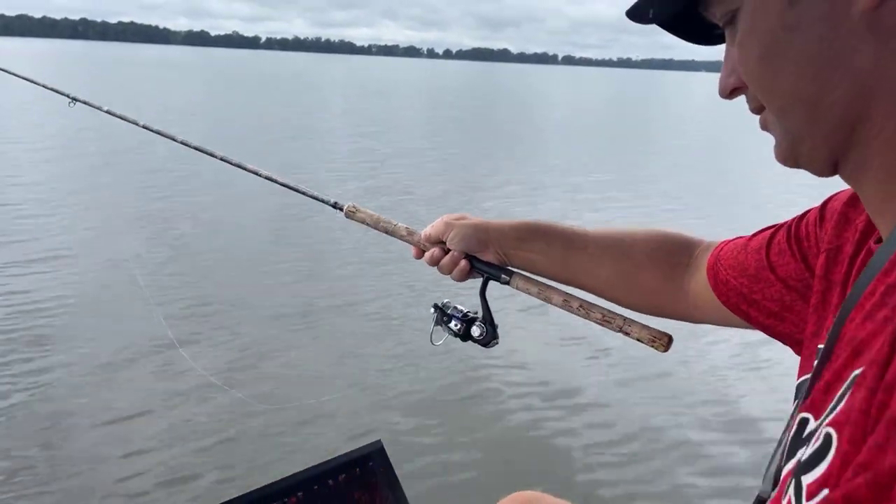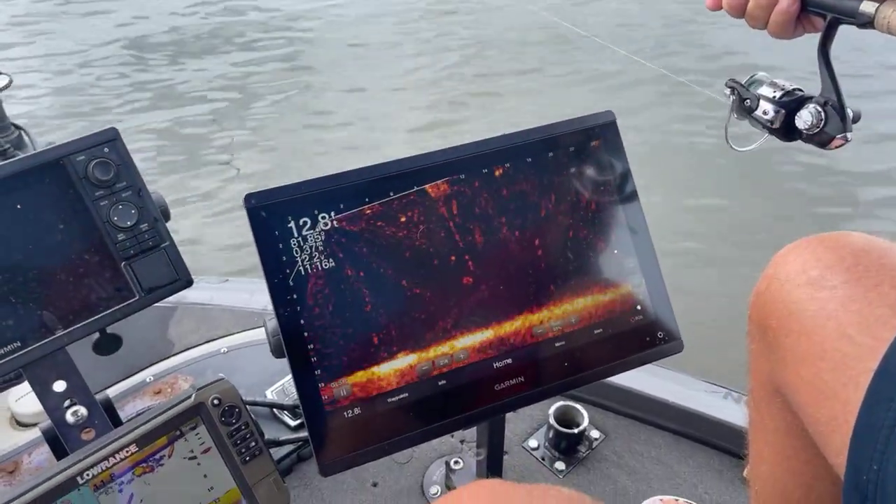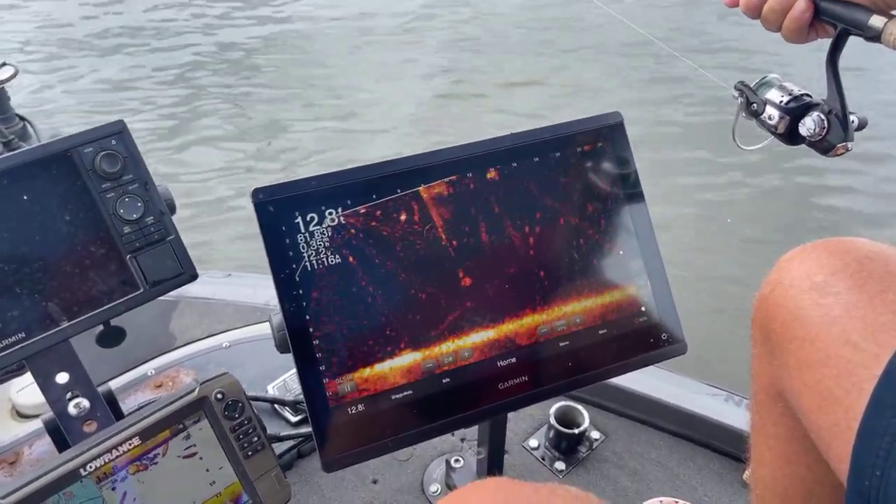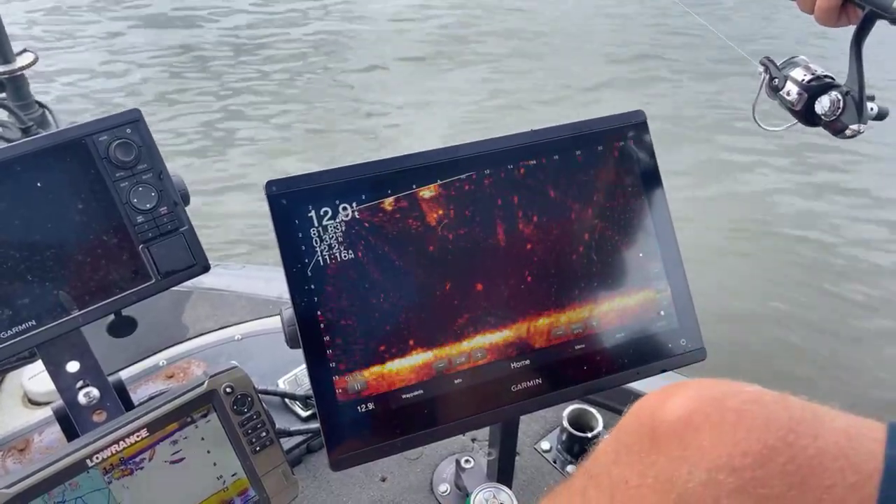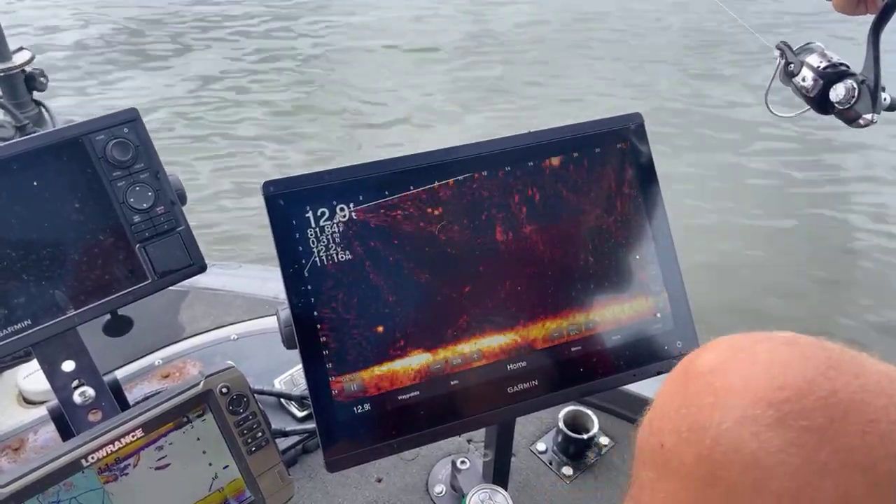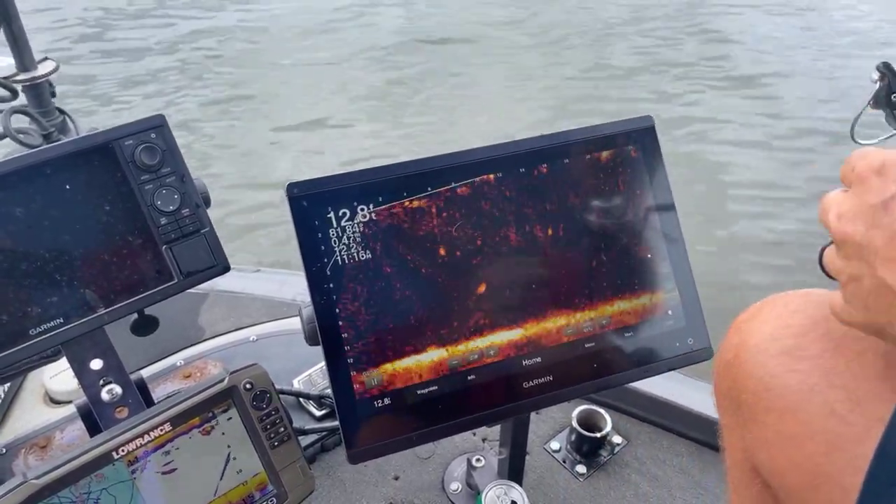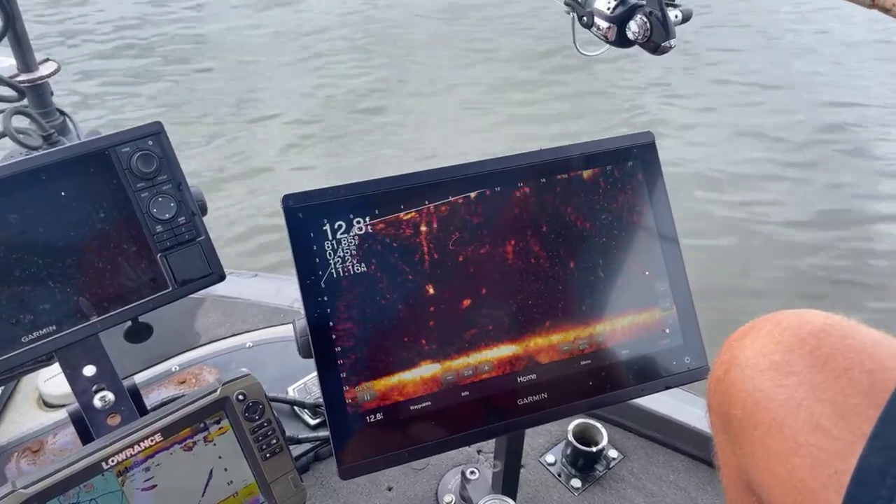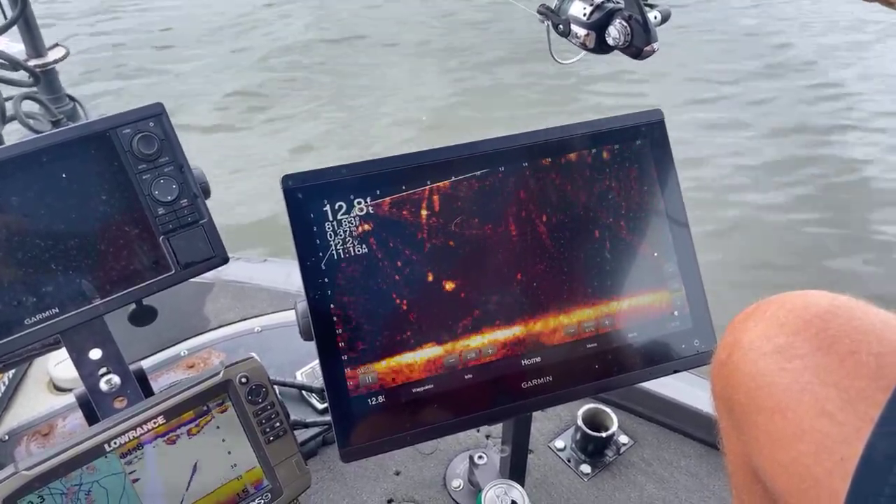Here, fishy, fishy, fishy. Come on now. There we go. My trolling motor button's not working. Here, fishy, fishy. Come on, baby. Talk to me. Tony said catch some for him.